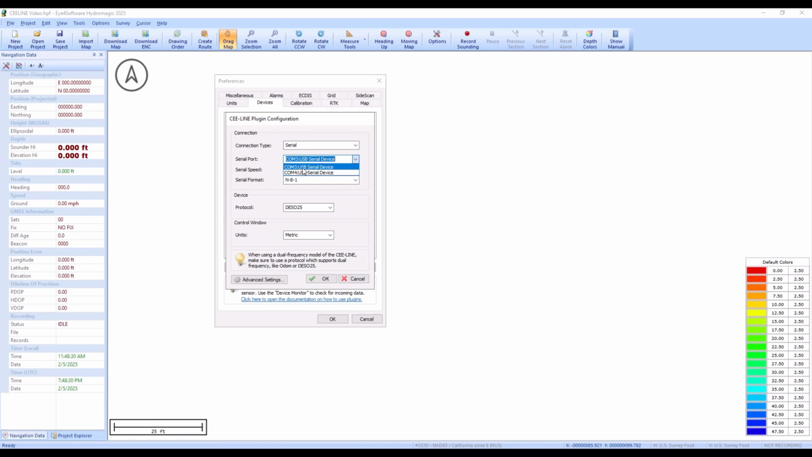But it will come up with this USB serial device, so it should be fairly obvious which one you will need to pick. And there will always be 2 consecutive COM ports associated with the CEE-LINE. So you'll have COM3, COM4, or COM1, COM2, whatever it might be. So we're just going to pick COM3.